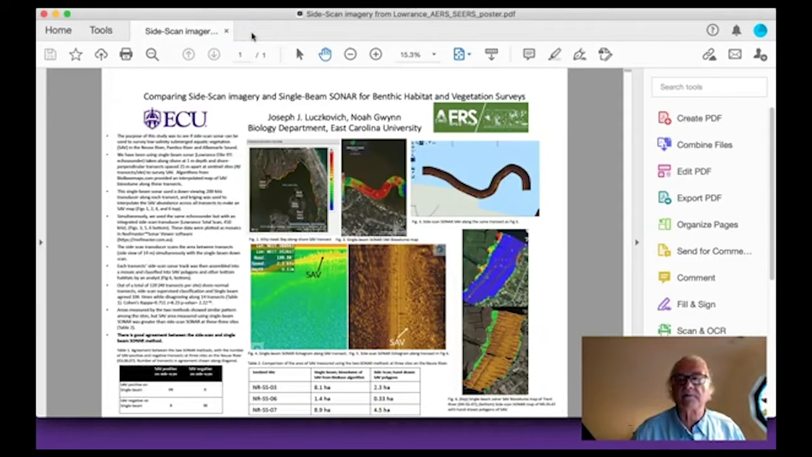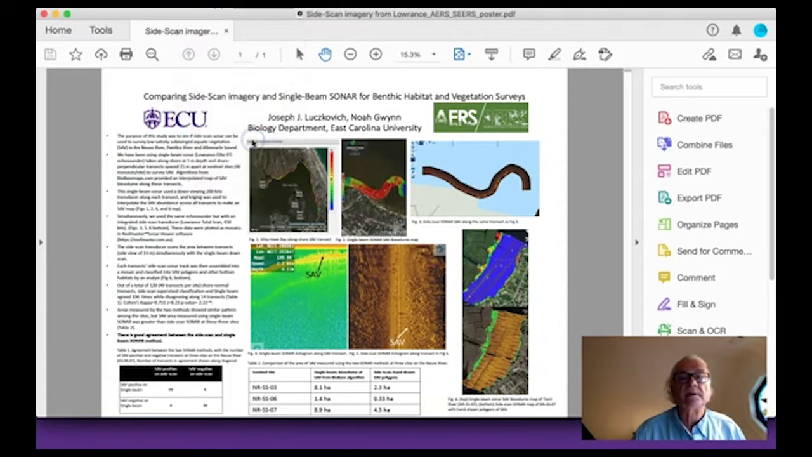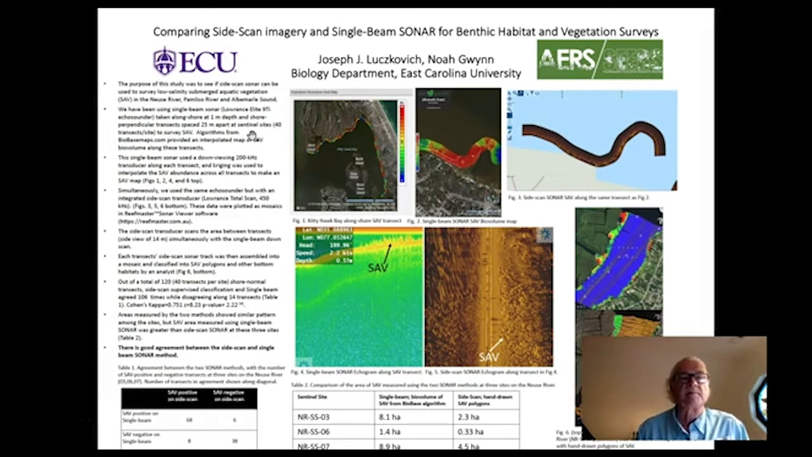I'm going to give you a brief introduction to our poster. Let me make it full screen mode. This is comparing side scan imagery and single beam sonar for benthic habitat surveys in estuarine systems in North Carolina.